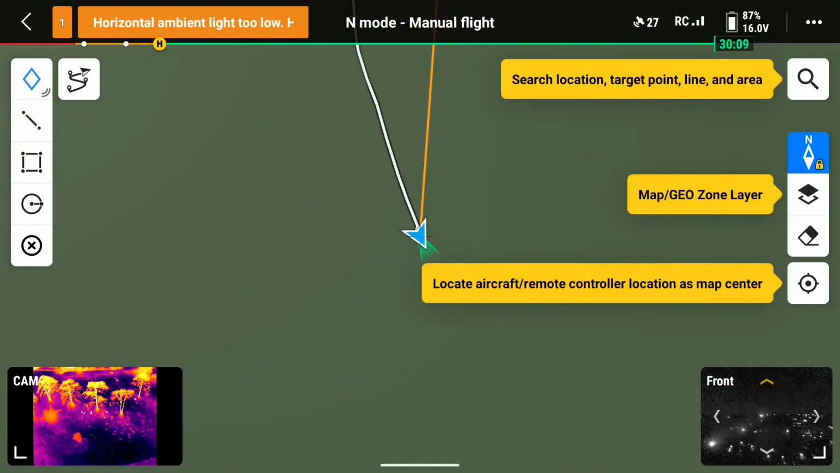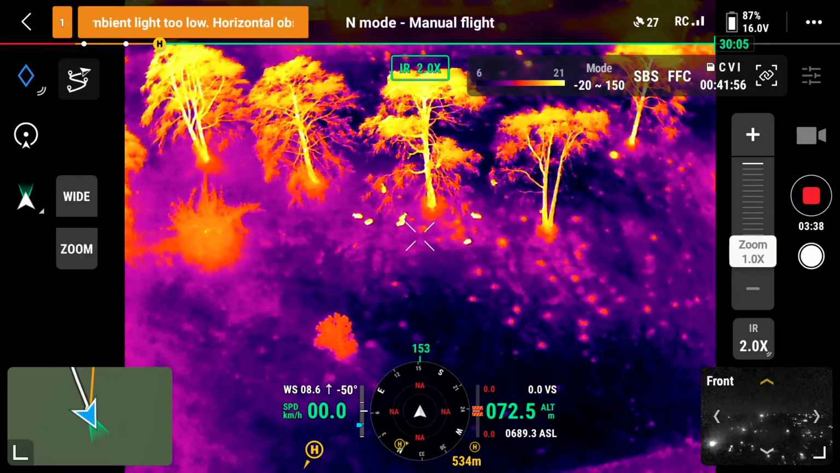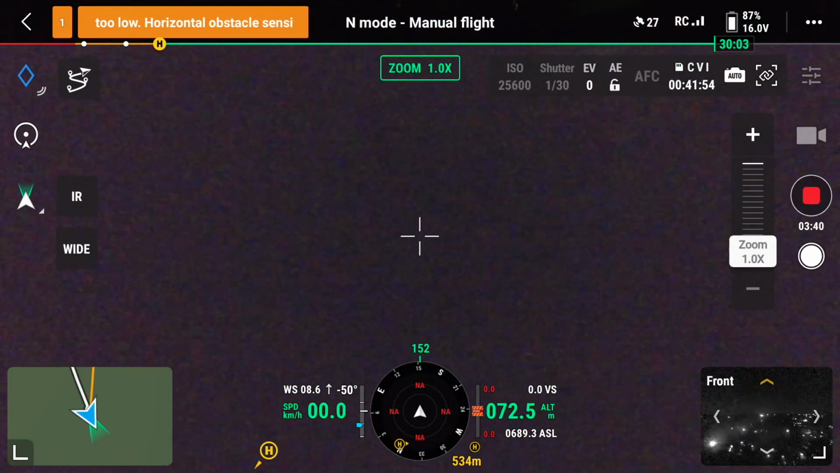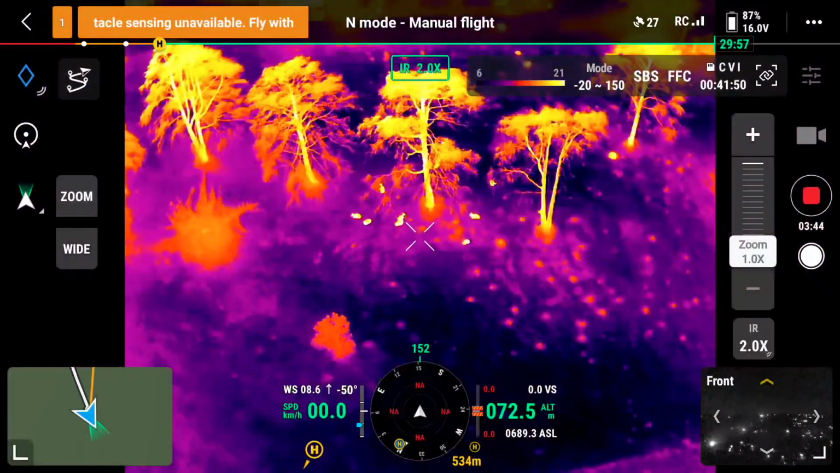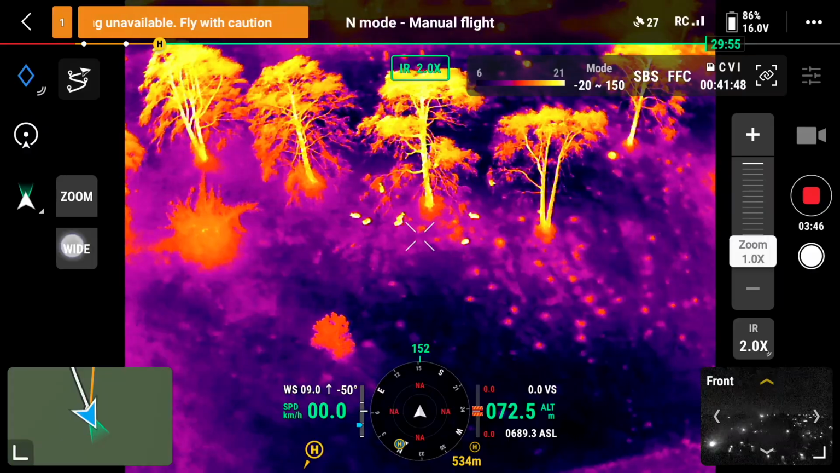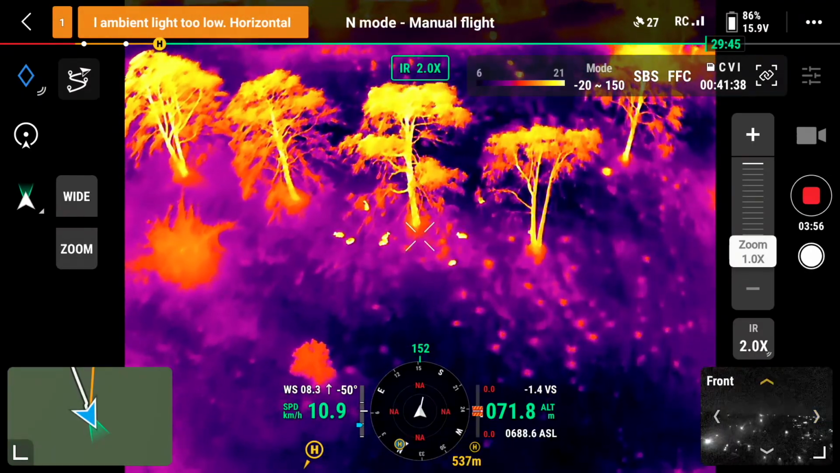Right, that is where we are at the moment. We're just having a look at our map quickly. Front camera we can see nicely. Let's switch between normal mode, which is incredible, because when you look at normal mode now, you can see how good the thermal on this drone actually is. So yeah, let's have a look and see.